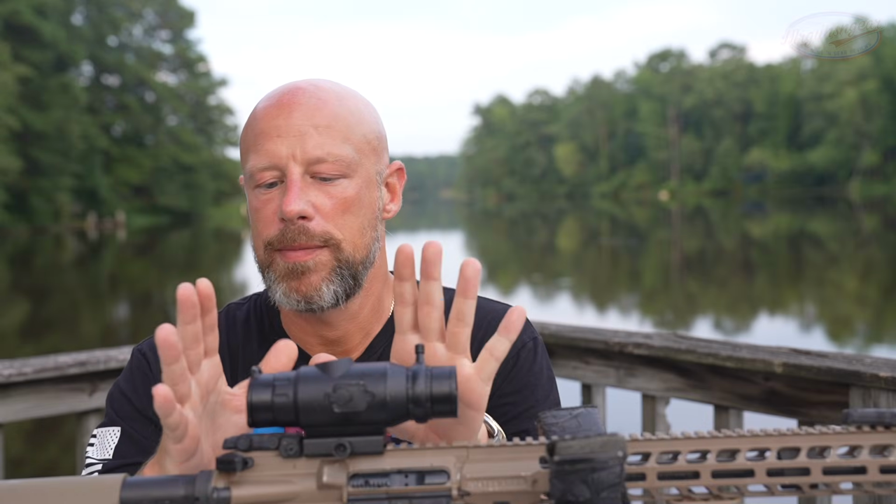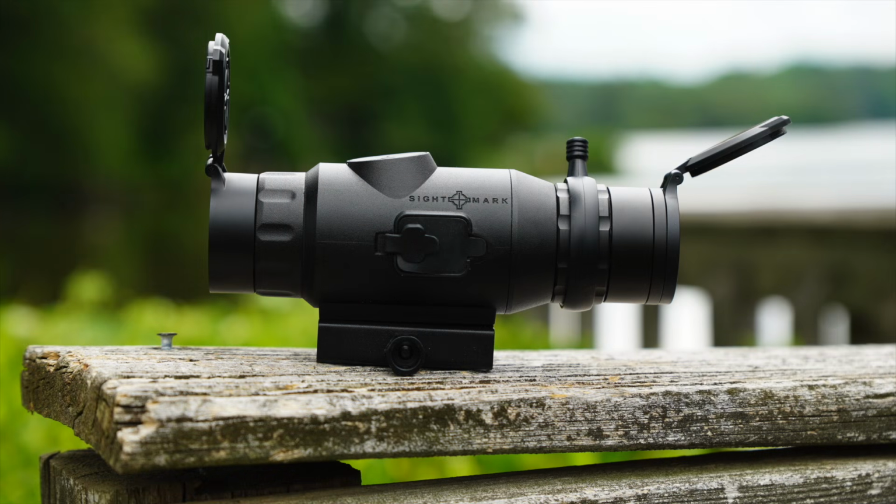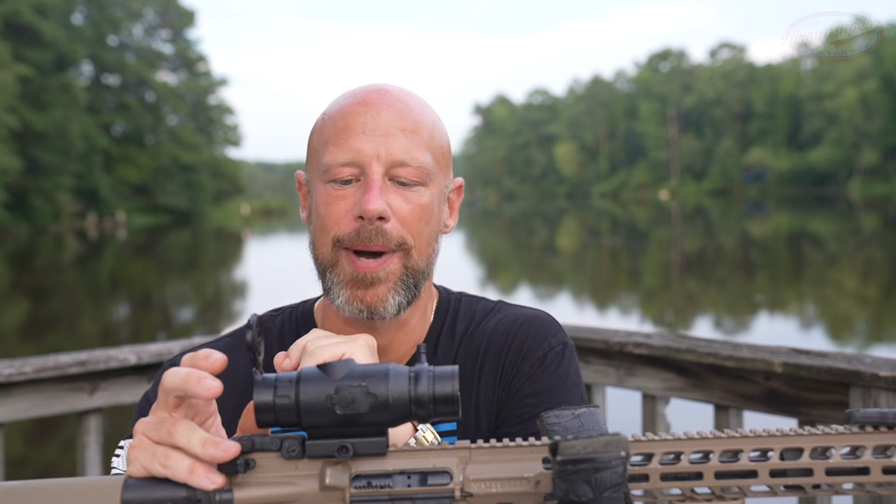Welcome back, everyone. My name is Mike, and today we are going to be going over this optic that you see right here on the rifle in front of me. As you probably guessed, it is the Sightmark Wraith Mini 2-16 thermal scope. It looks very similar to their night vision scope. I think it actually uses the same body, in fact, but this one sees in thermal.